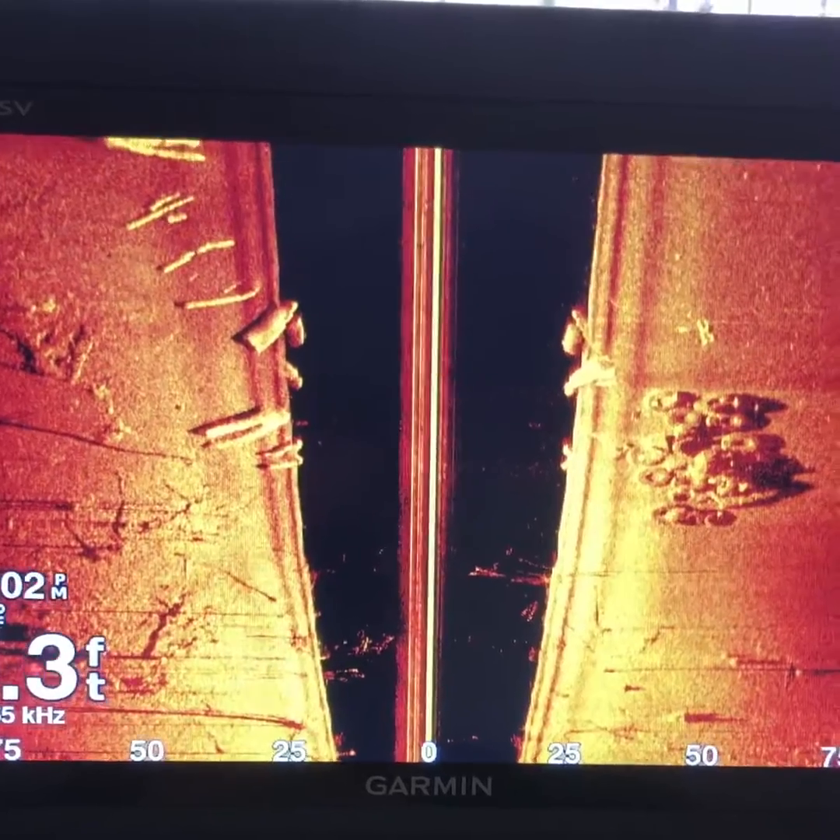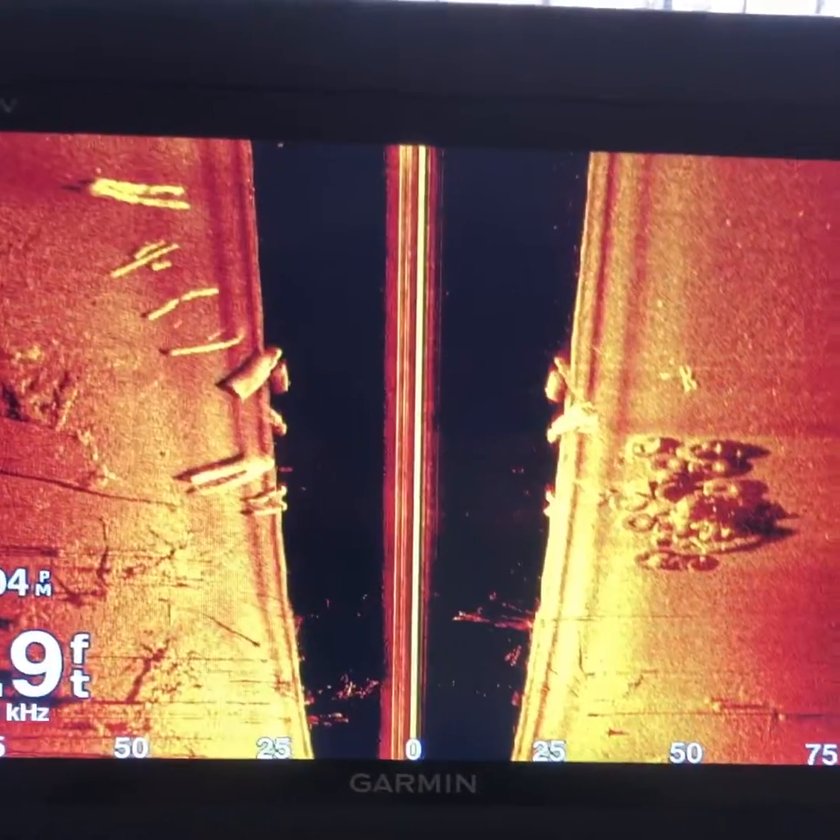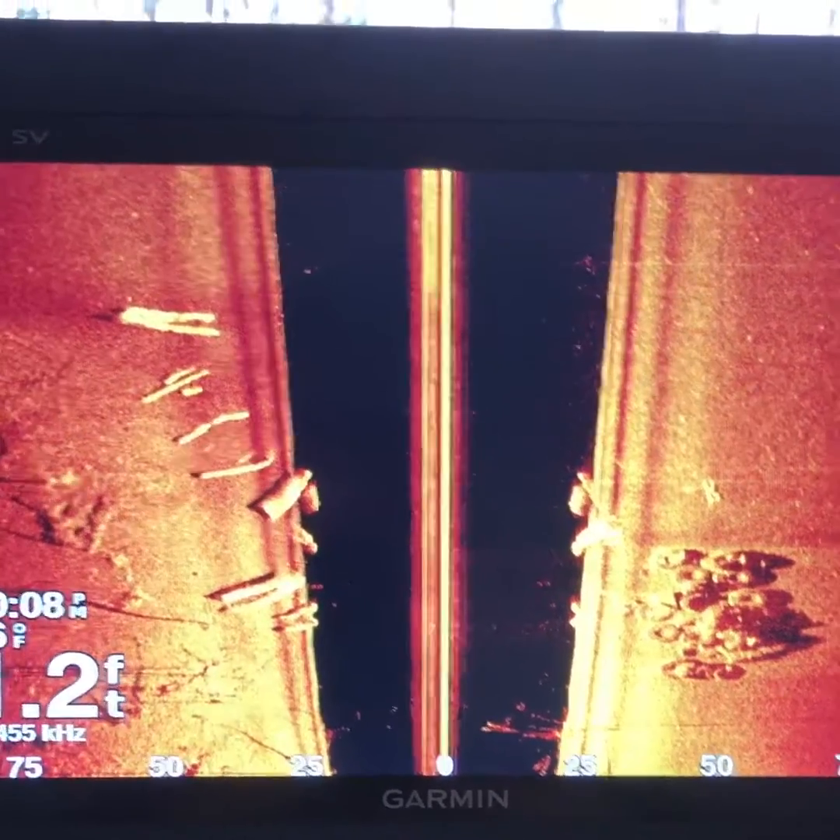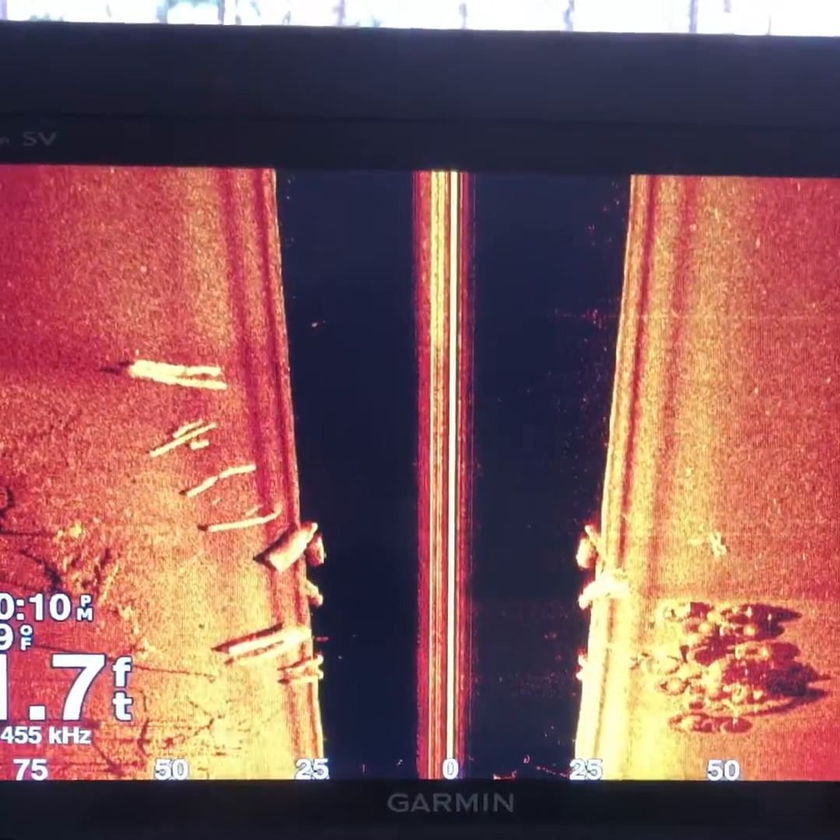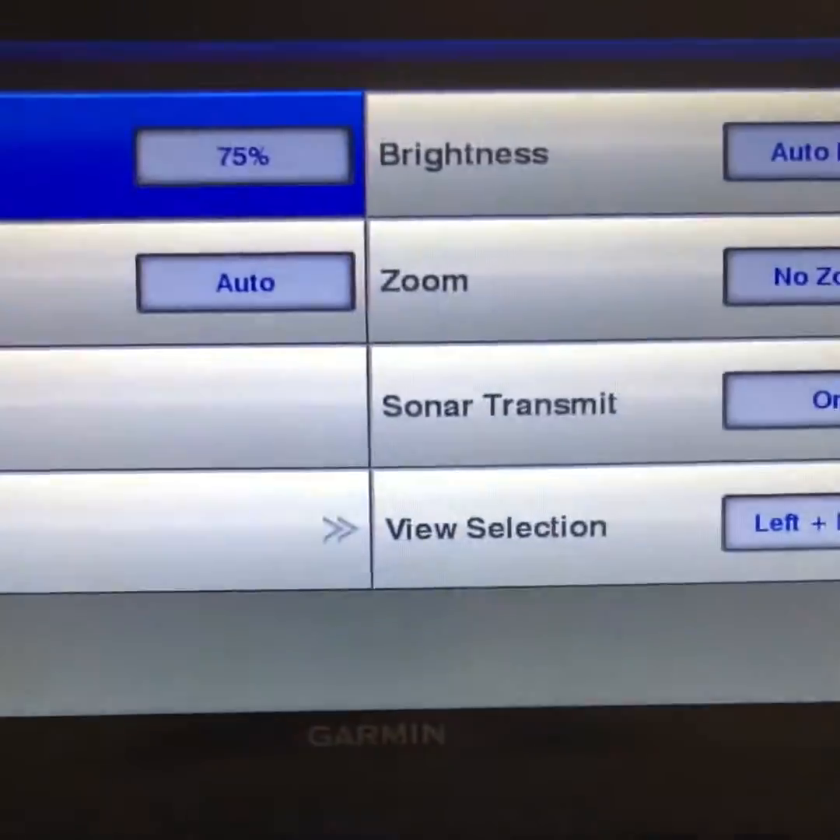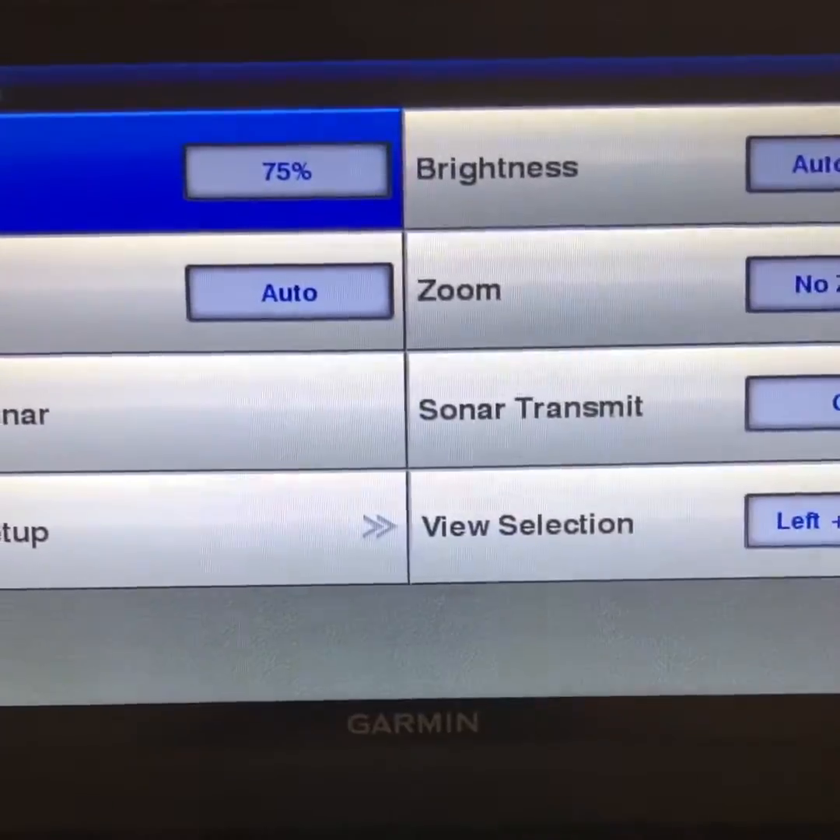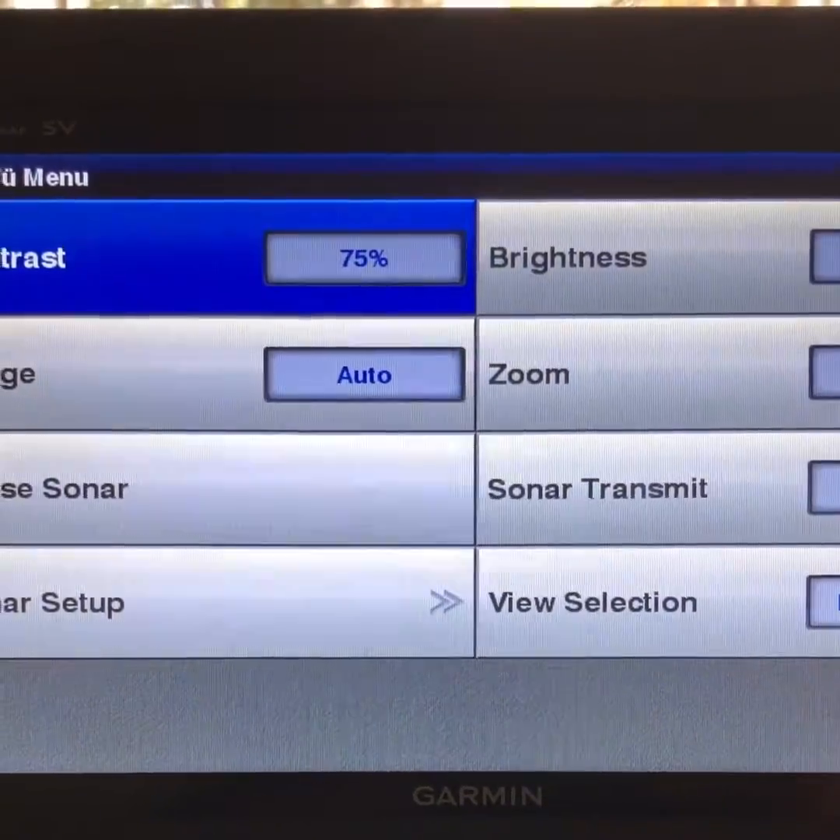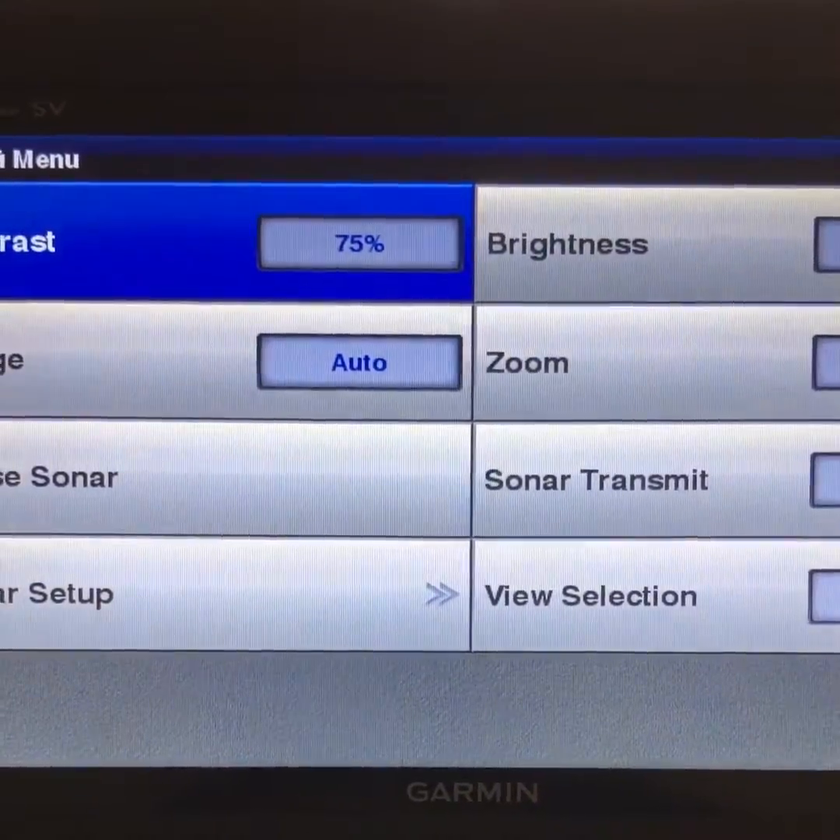So how you set up your side view is going to determine a lot of factors. One of the biggest things that I do to set up my side view, let's say we're in 20 foot of water. No matter what depth you're at, you're going to multiply that depth by 3.